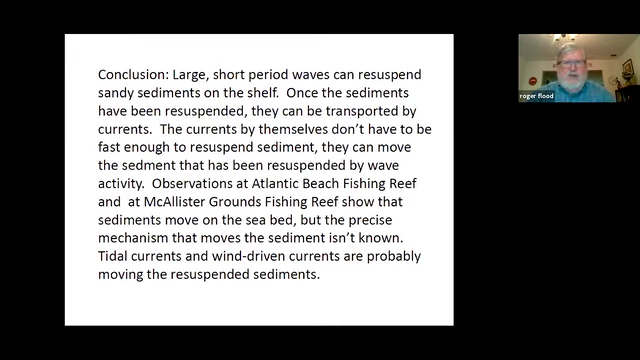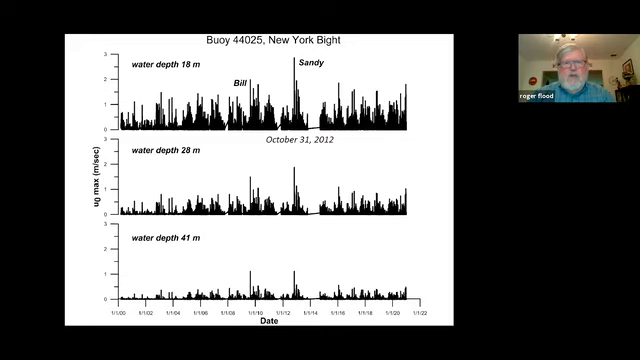This is sort of the dogma of shallow water sedimentology: if you can use the waves to get material into suspension, then the currents, whatever they are, can move the material along. So we don't quite know what flows are moving it, but in both these cases, there's been sort of a northward movement of sediment.